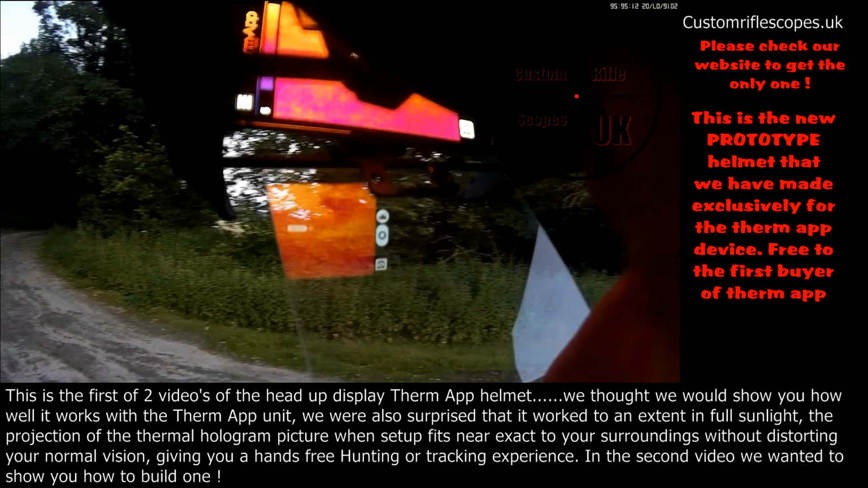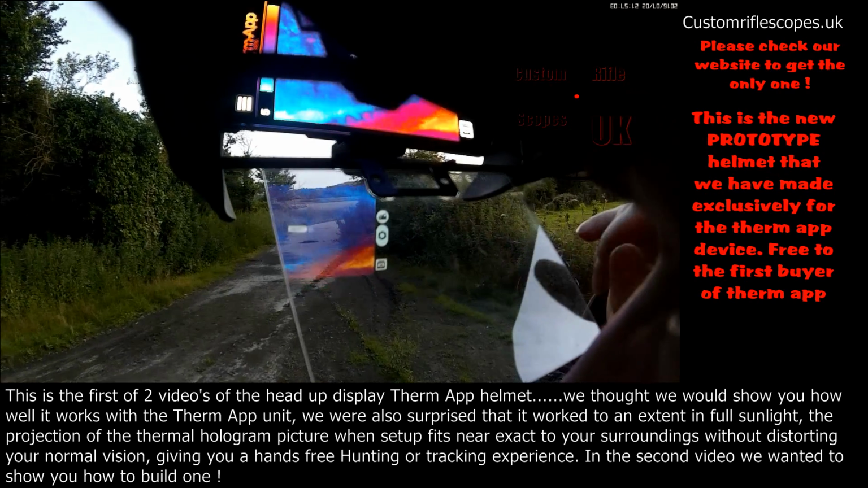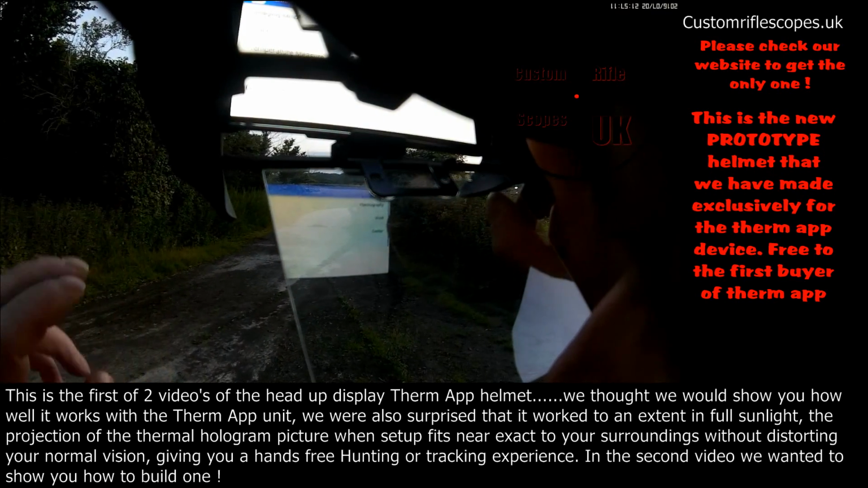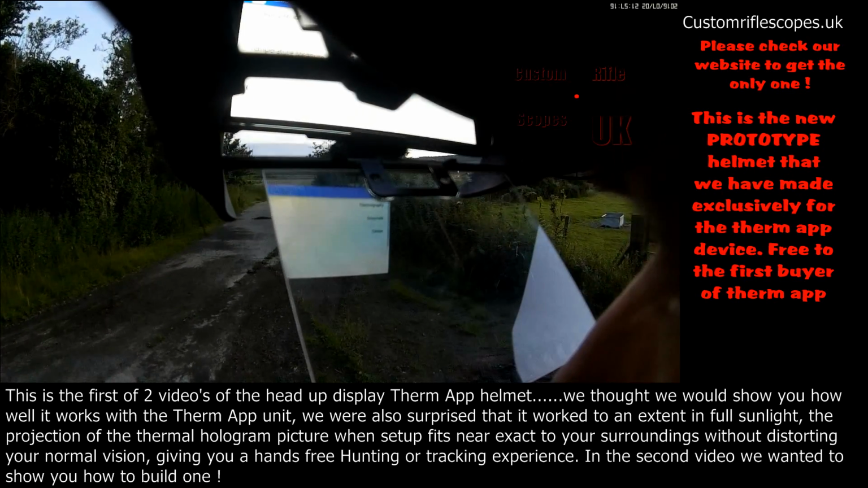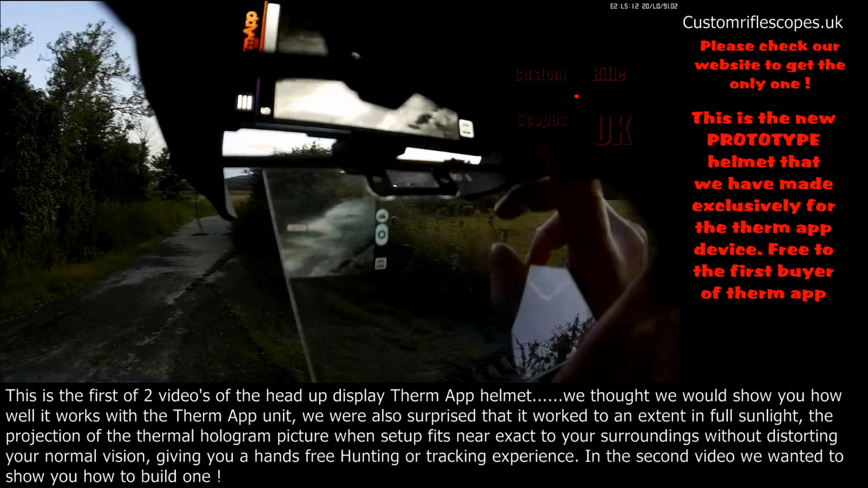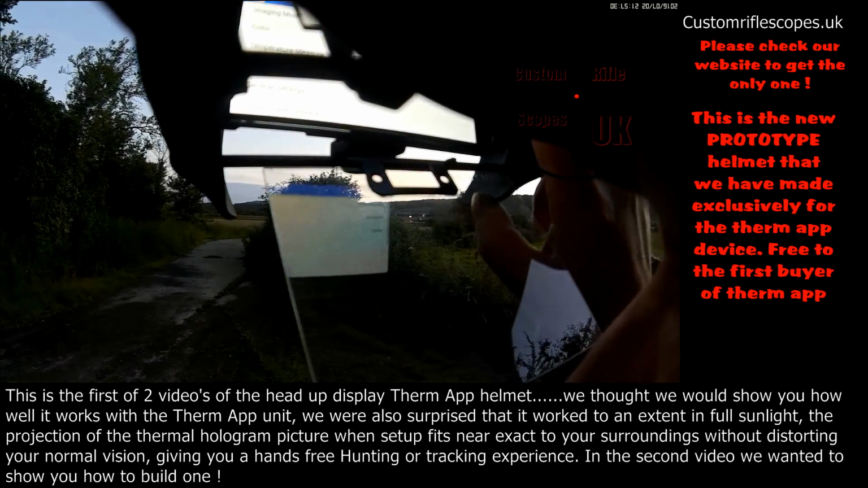As you can see, it's quite good, the fact that you've got different menus. While I'm standing here, I can just go into the menu. I can change a few settings. I can go onto the colour vivid and change it to grayscale, and I can exit back out of there, and now I'm in grayscale. I could then change the settings again while it's still on my head.